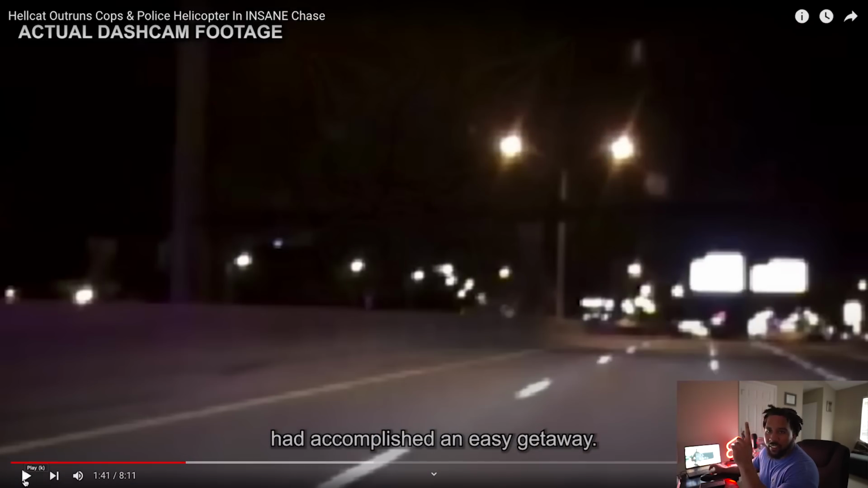First mistake right there. If you were going to run from the police, I'm not advocating or condoning it, but if you were going to run from the police, get your ass home immediately. Regardless of how bad you smoked them, regardless of you being able to see them in your rearview mirror, get home immediately. Get your car in the garage immediately. Like, make that priority 1. Not what this guy did, however.